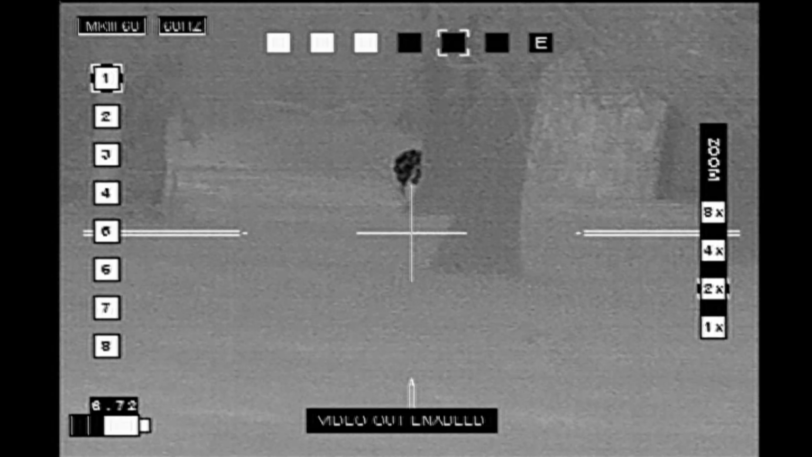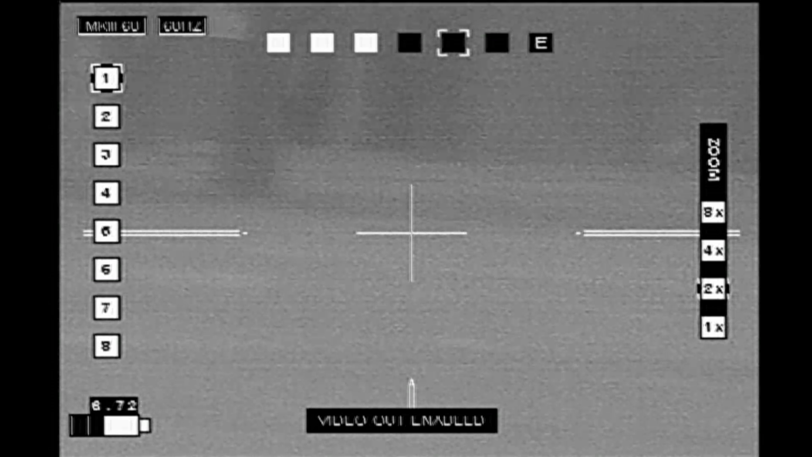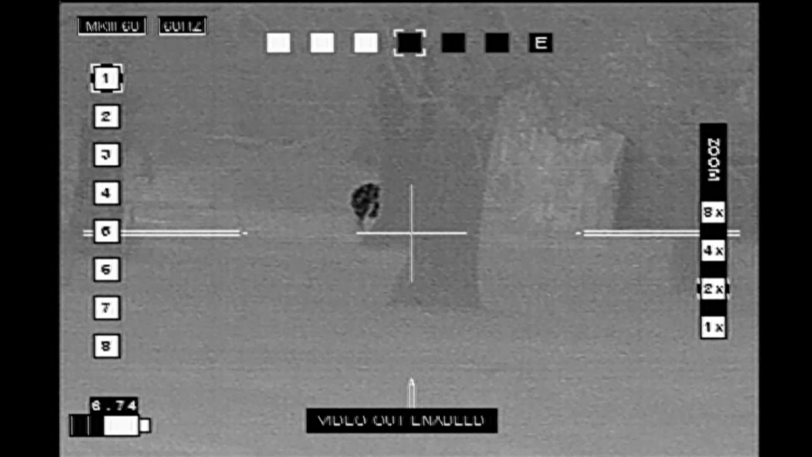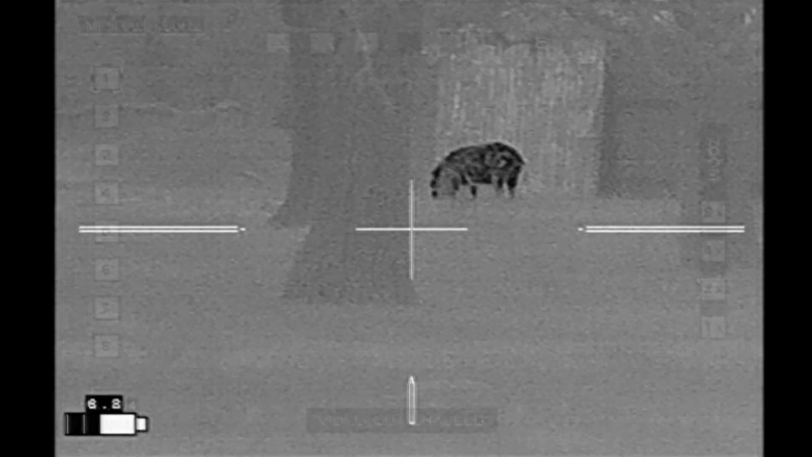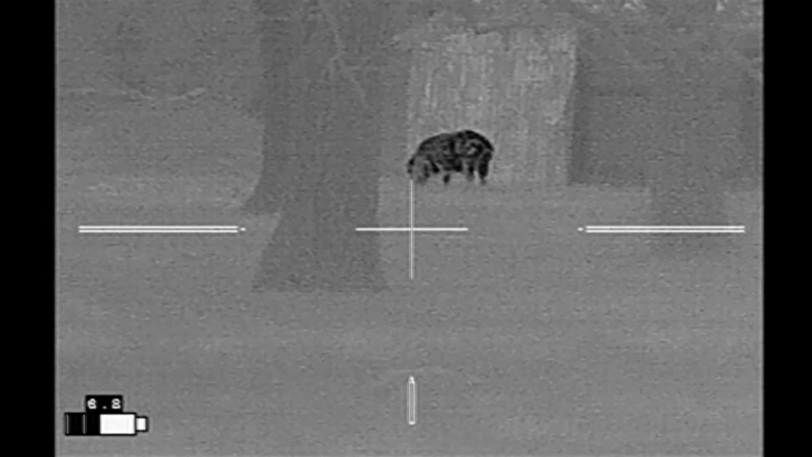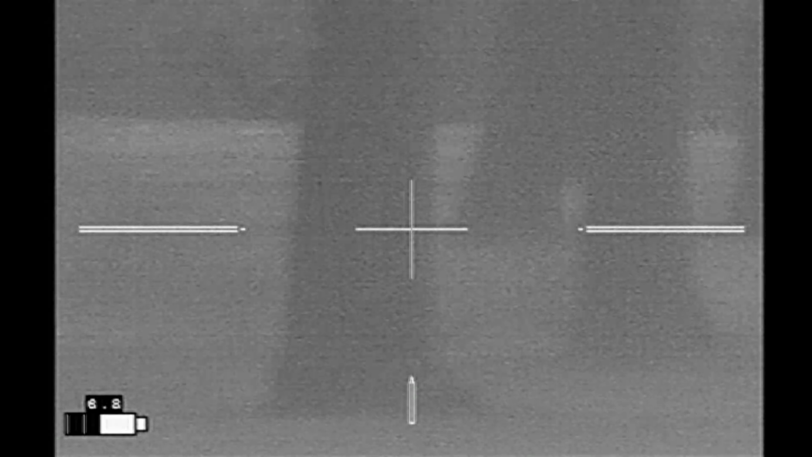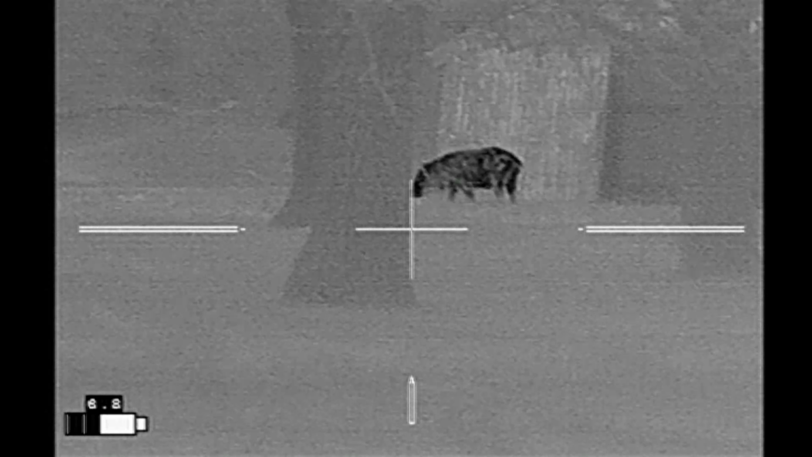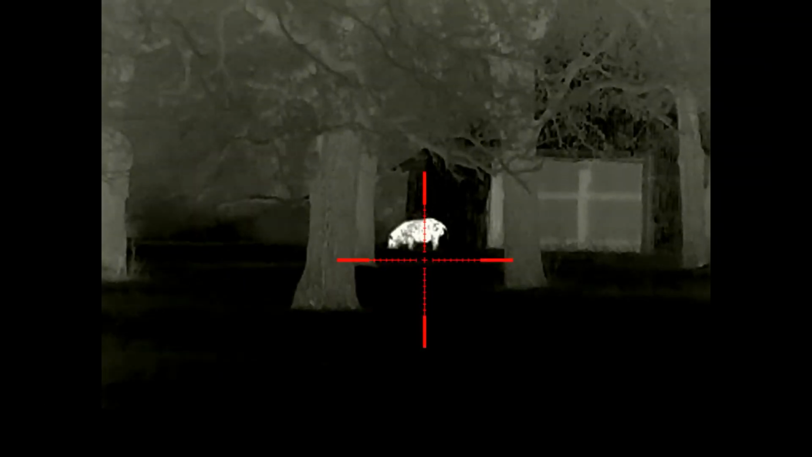And the problem with the boar being in the trees is that there are a lot of leaves on the ground right now, and walking through that area is an extremely noisy proposition, so we're trying to stay outside of the tree line. The other problem we're having is that the boar is standing right next to a barn. We are going to end up making about 3 lateral moves in order to get a better angle on this boar.